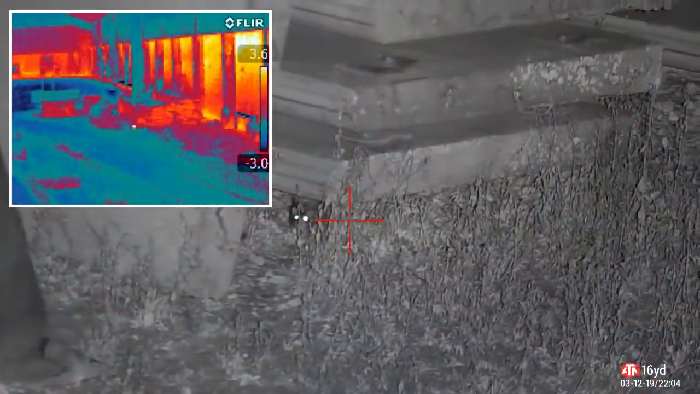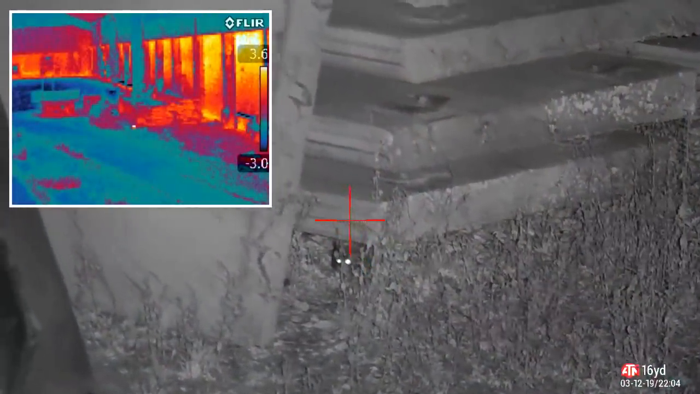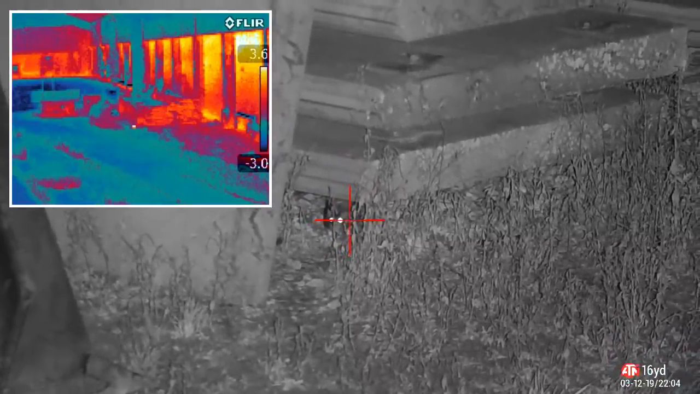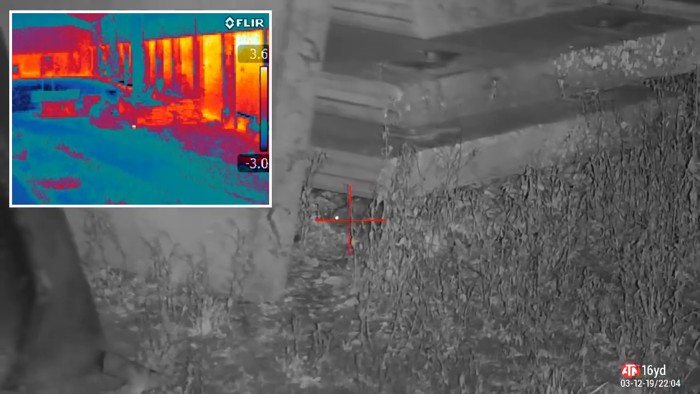Now this is a thermal image just to the right of where I shot the two at 31 and 33 yards. There's some concrete slabs there, and they're hiding underneath there. What I do is I creep a little bit closer and a bit closer, just nice and quietly, 16 yards, put the pellet in.